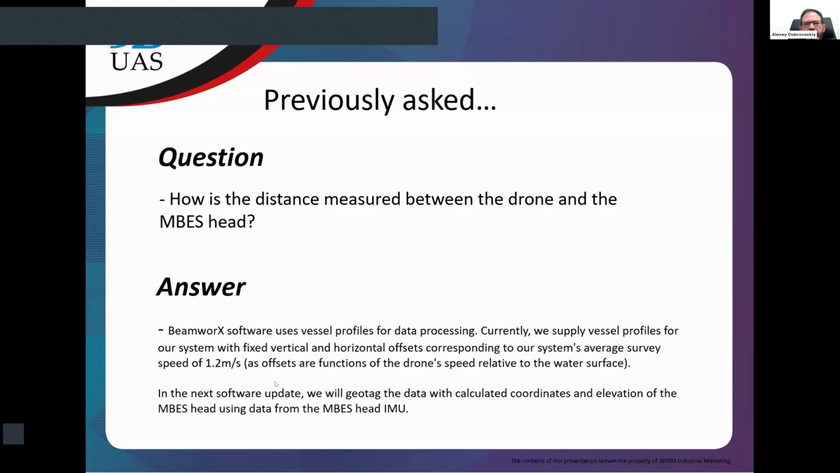Yeah, actually, I can comment again. In the current published version of our software, we recommend using fixed offsets for vertical and horizontal separation of the multi-beam head relative to the RTK antenna. Those fixed offsets are valid for a speed which is close to 1.2 meters per second.